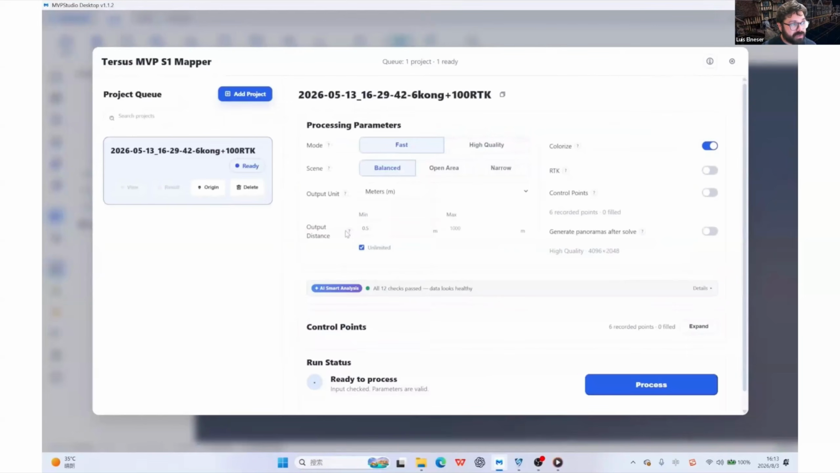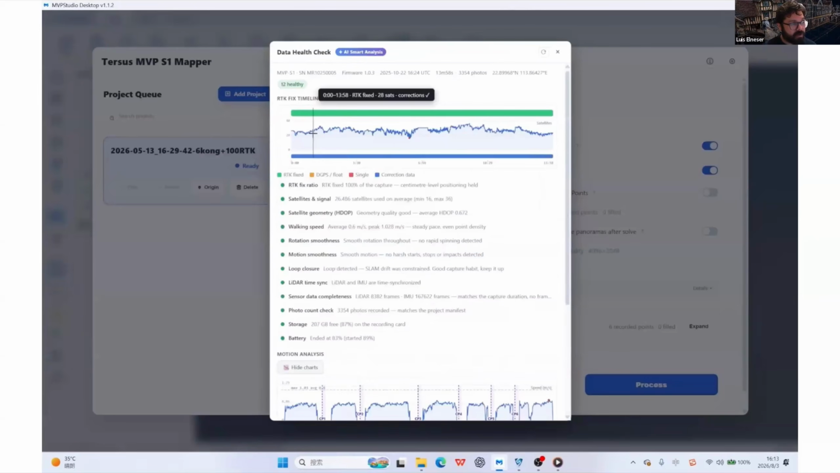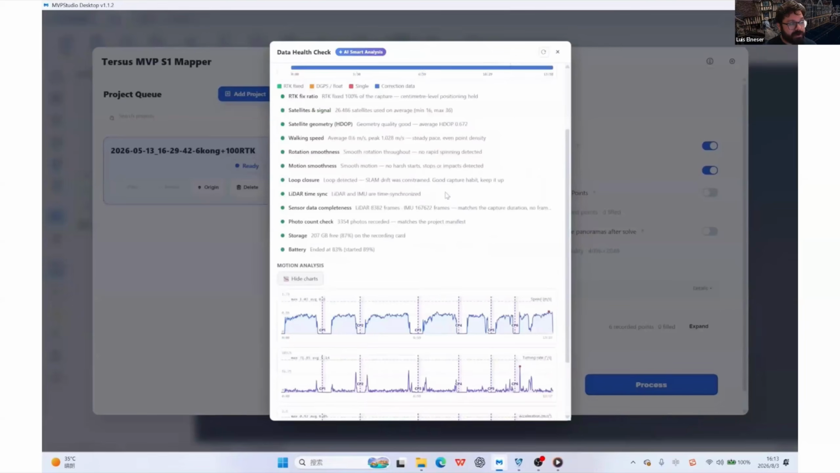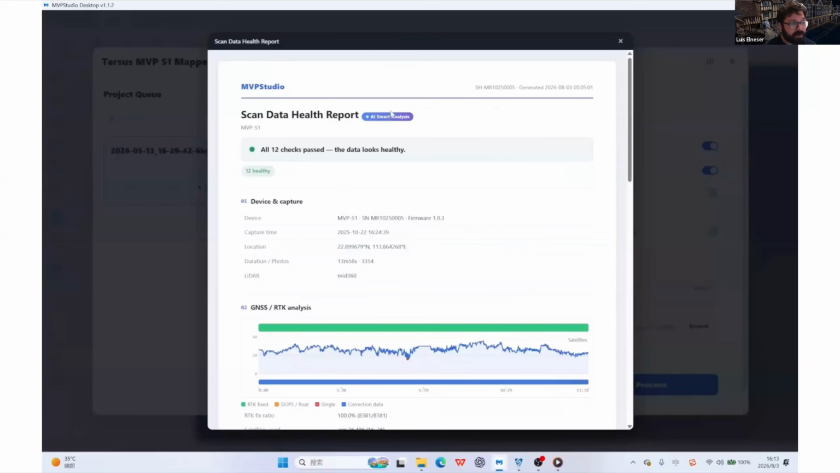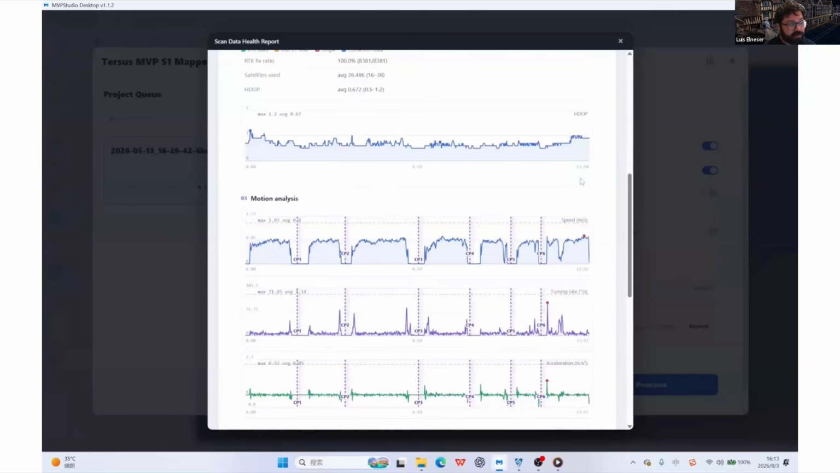The whole project can be imported, and all of the information that's captured in the field can be viewed and analyzed here. There is a smart health check tool that gives you a view of the RTK quality throughout the capture. It also gives you the sensor status, the inertial and other sensors throughout the capture, and can be exported as a report.